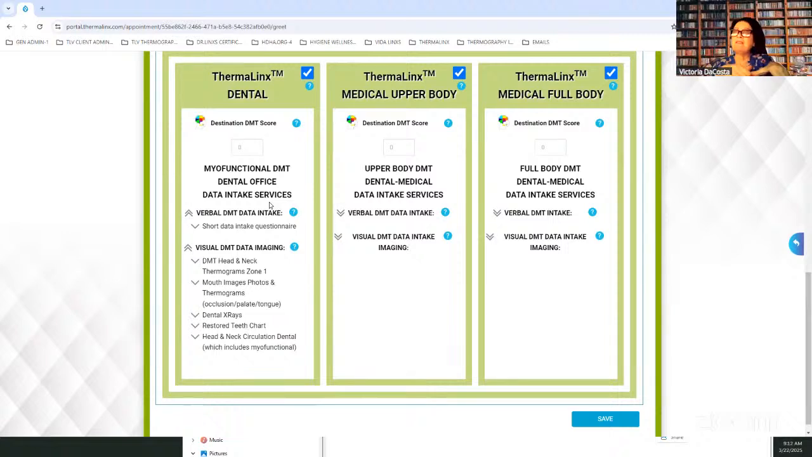The dentist comes in, just like you do with your x-rays, at the end after you leave, at least 15 minutes, looks at the case, and has a discussion. So now there's an hour of dental hygiene time, or it doesn't even have to be a hygienist, right? It could be a dental assistant. I don't really get excited about dental assistants, and let me tell you why. I've talked with them and they tell me, Victoria, I don't know what I'm doing. I don't know what I'm seeing. I don't know the anatomy. So now it's an hour of hygiene time and 15 minutes of dental time with the patient.